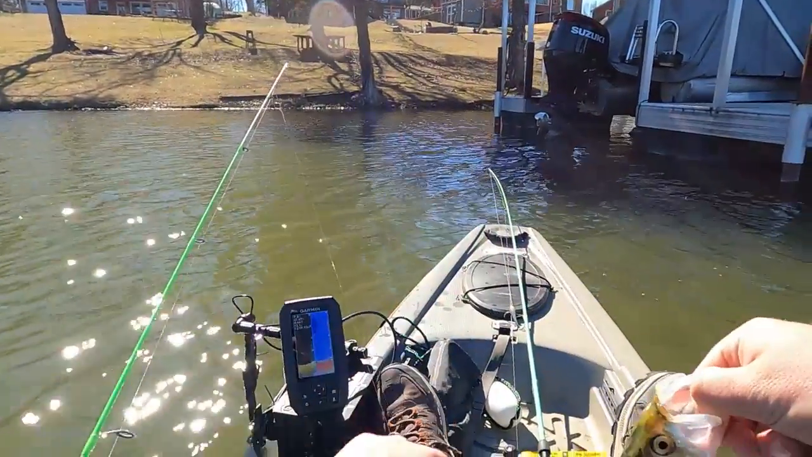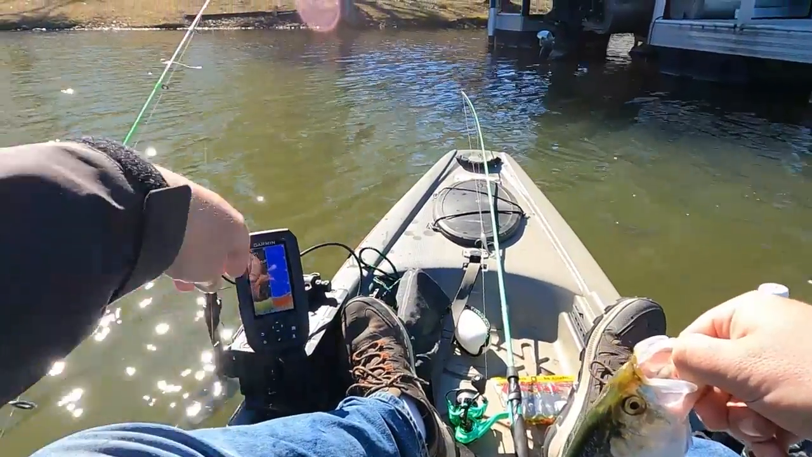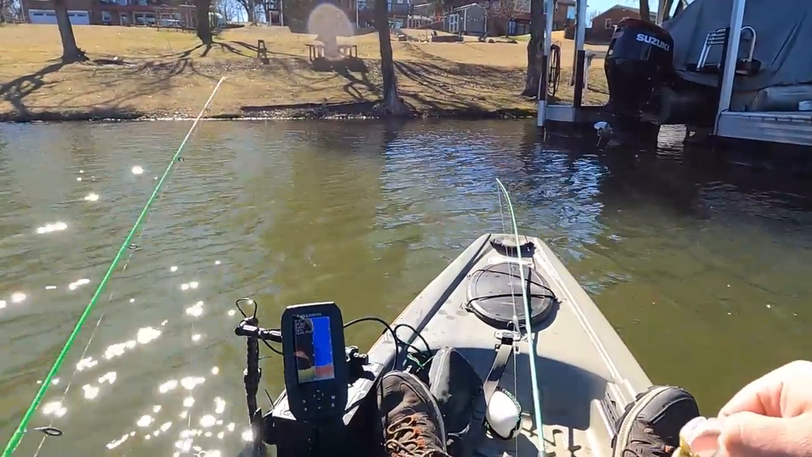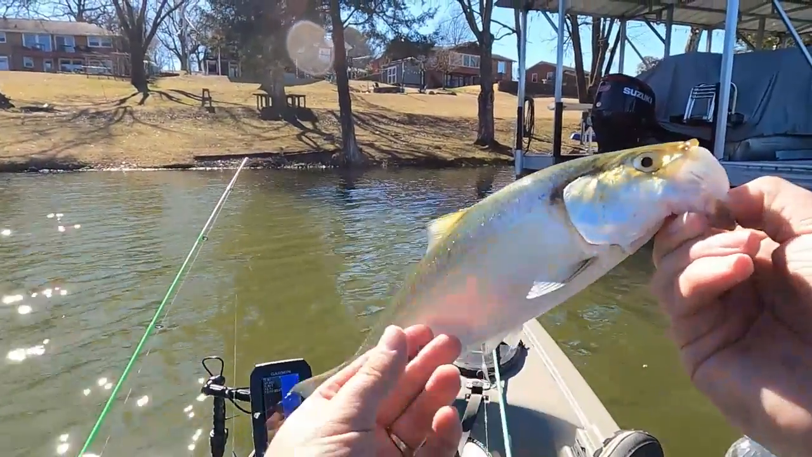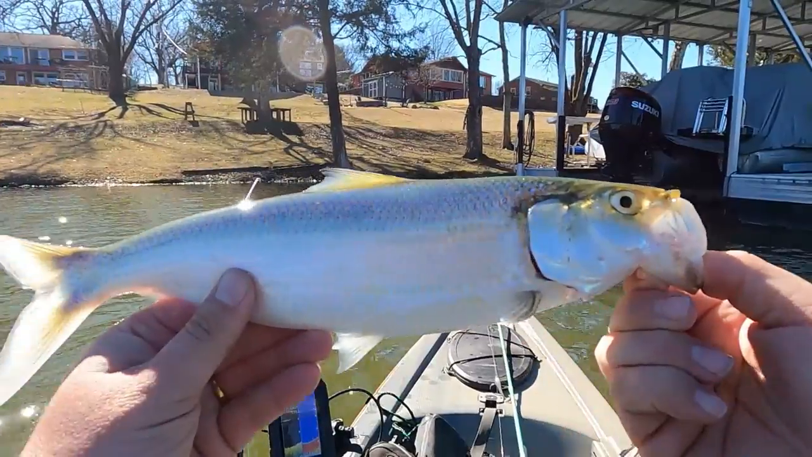Biggest fish of the day, but you know, getting different species out there, it'd be awesome. Let's spin that stuff down. Show this big old guy off. Look how big this thing is. Beautiful skipjack.